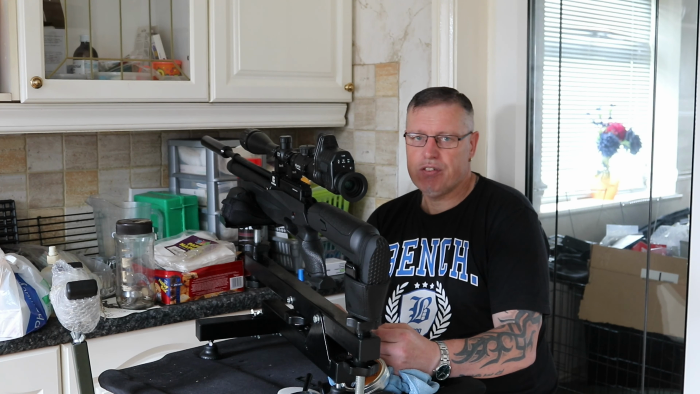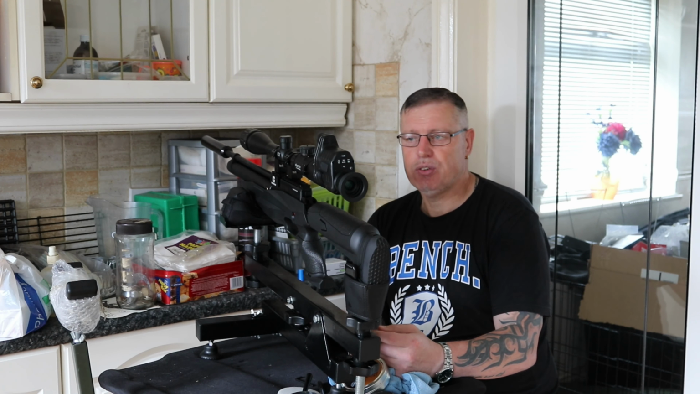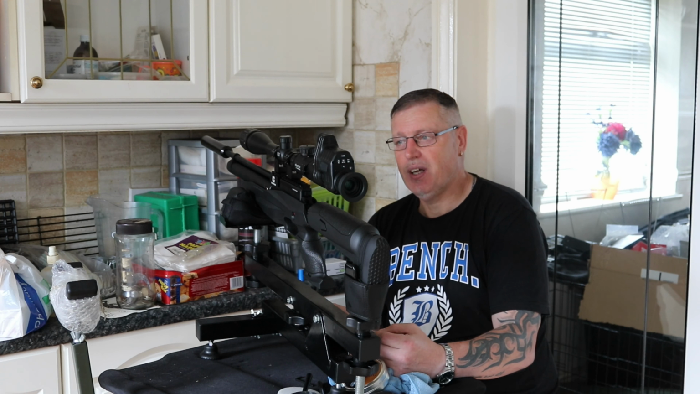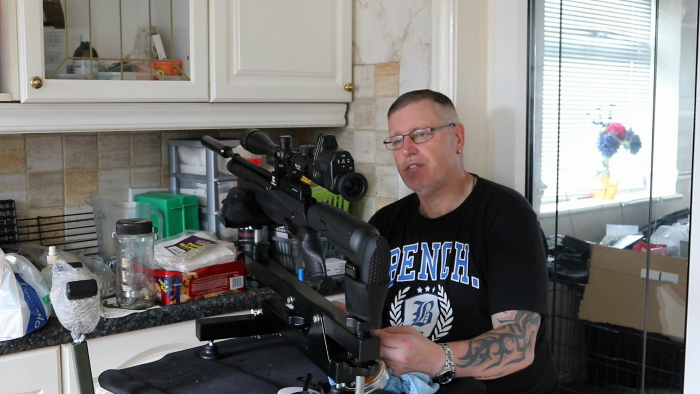I very rarely, I've got to be honest with you, use the built-in crosshairs from the NV Commander. I use the crosshairs from the actual scope itself, the Milbro, which works perfectly well. You don't need to use the NV Commander's built-in crosshairs. The red dot, again, something that I never use, I've never bothered with. The last thing you want to do really is use the red dot, I think, and scare any quarry away if you're using it as a night vision.